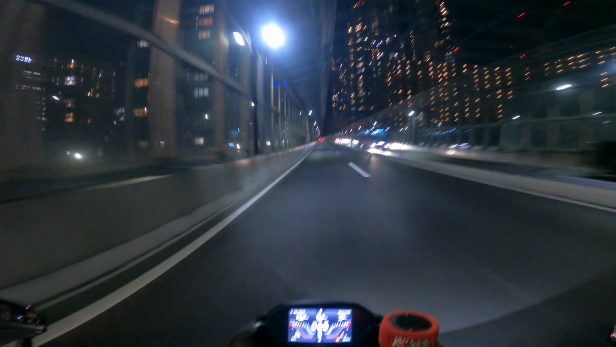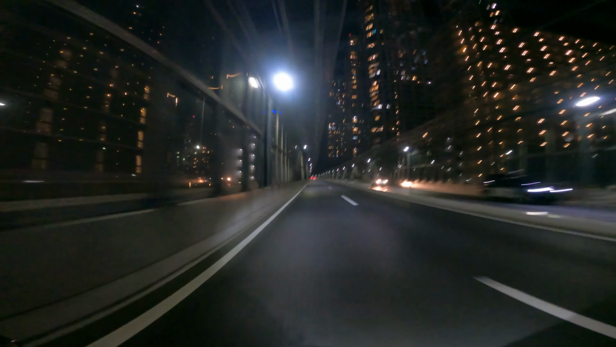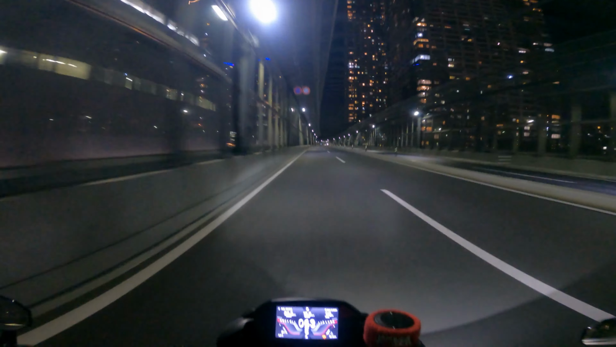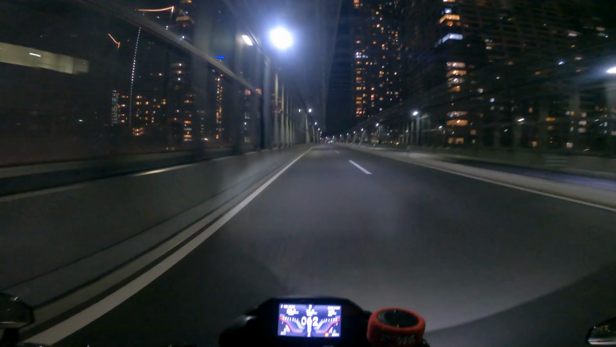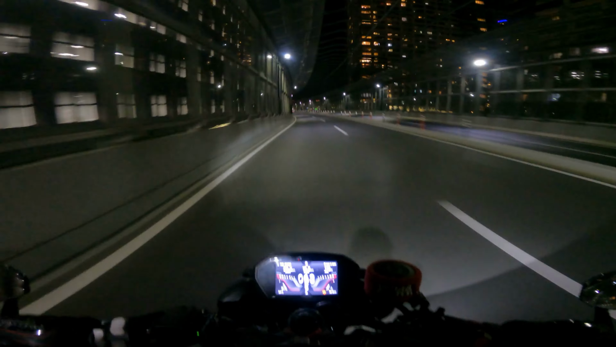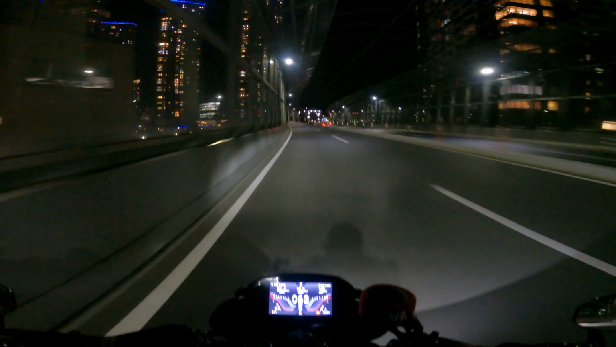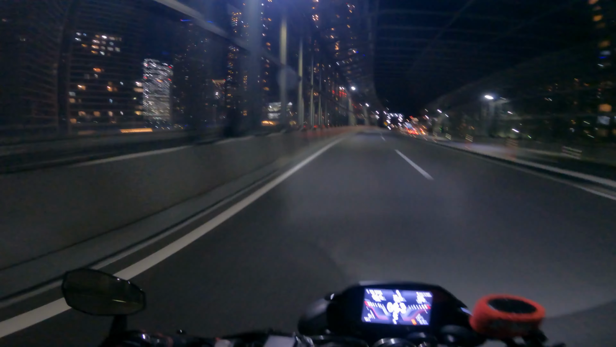And the Katsudoki area is one of the newer parts that has been landfilled. As you can see, skyscrapers all around us. These are all apartments, very expensive, very plush. Definitely one of the fancier areas of Tokyo. But I digress. Back to 2024.